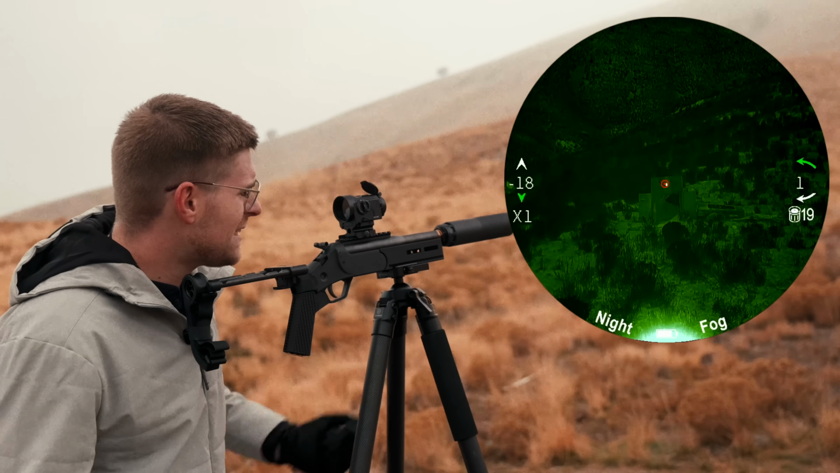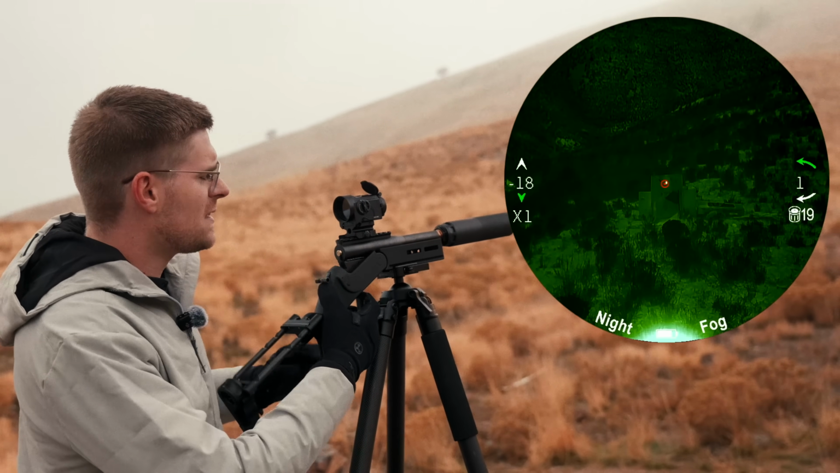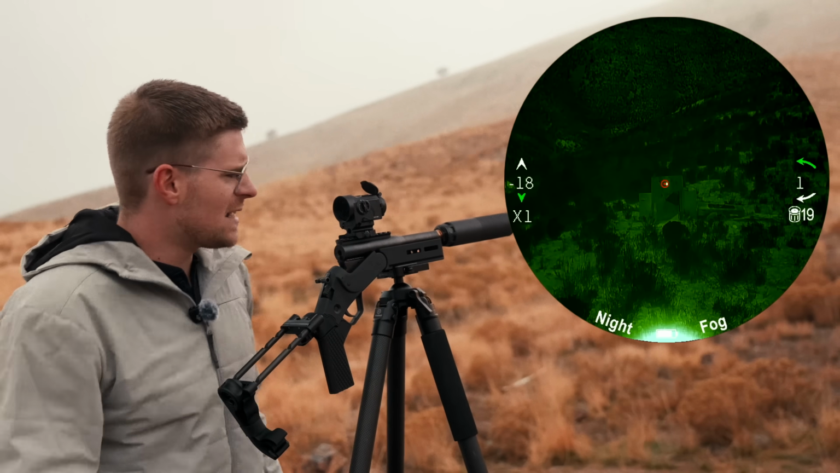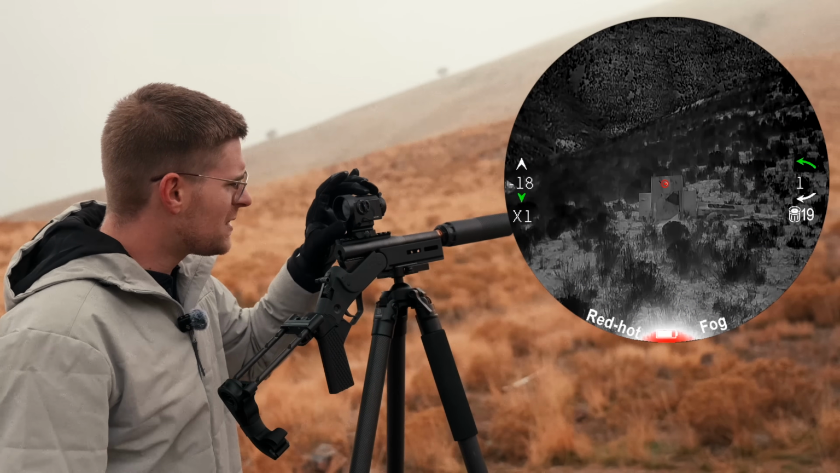So really neat little system here, and it looks like it is in fact recording. This is 1X. You can see green is very hot, like it's a neon green on your screen, so you can see it really easily. The mode I've been using the most is red hot.